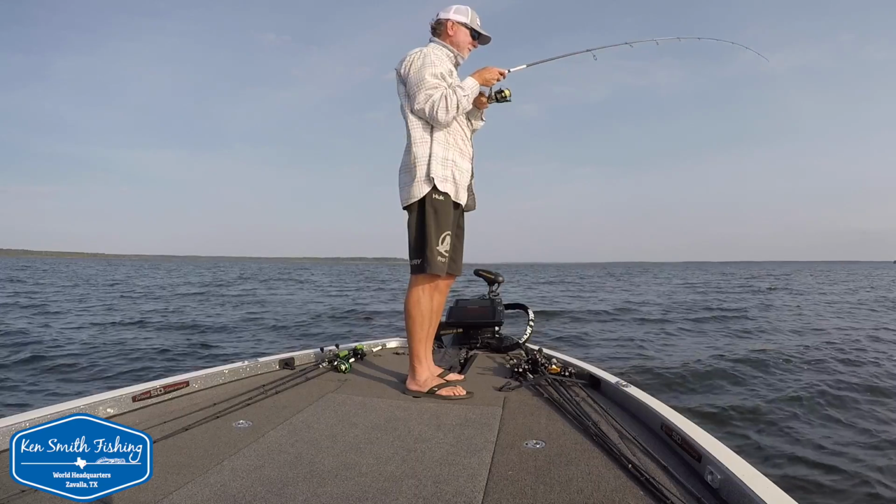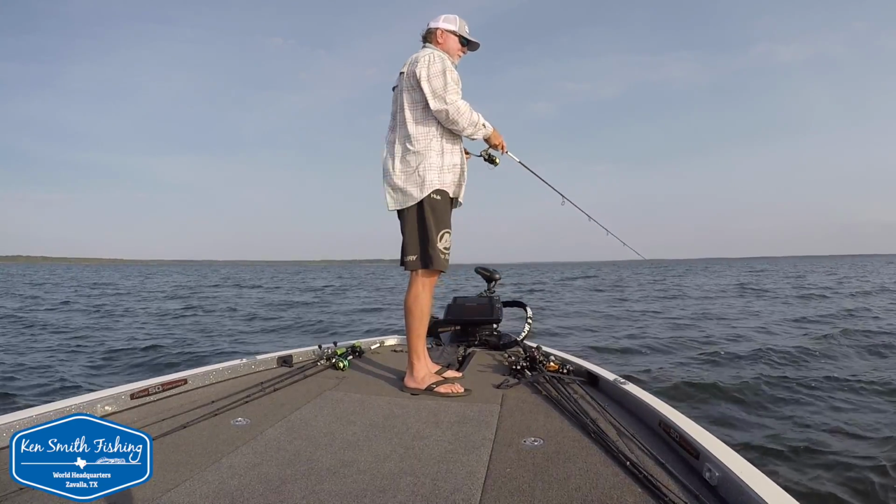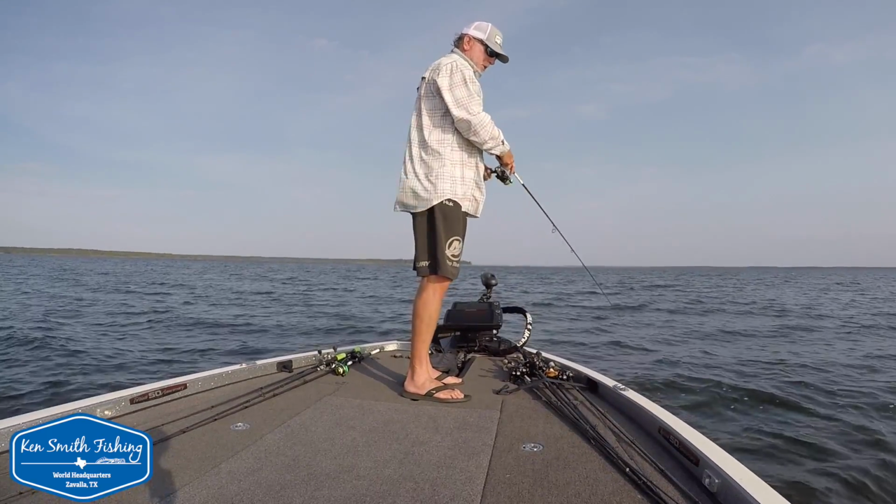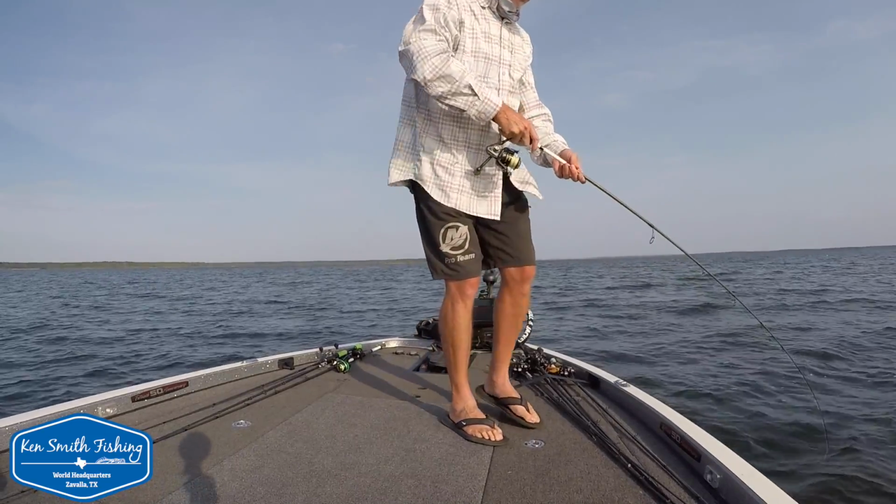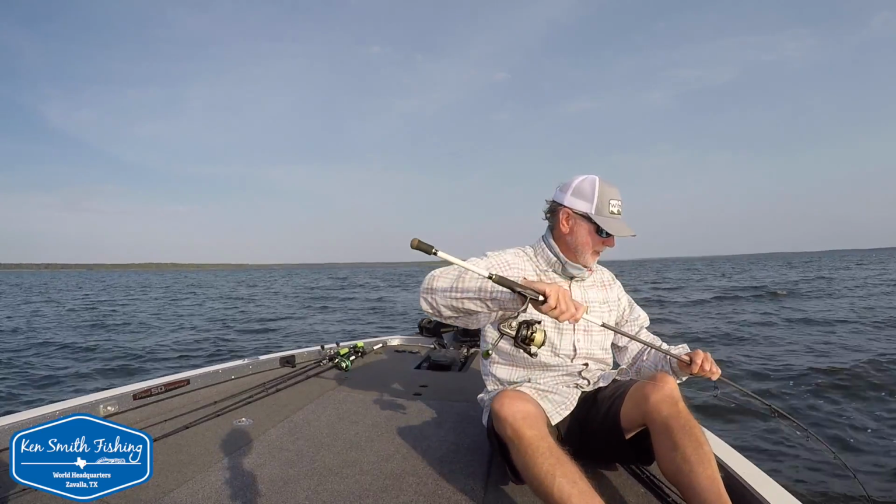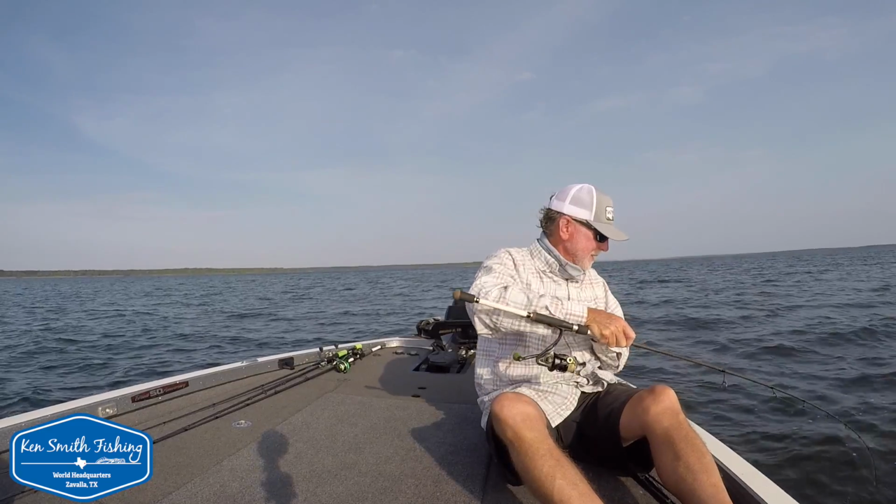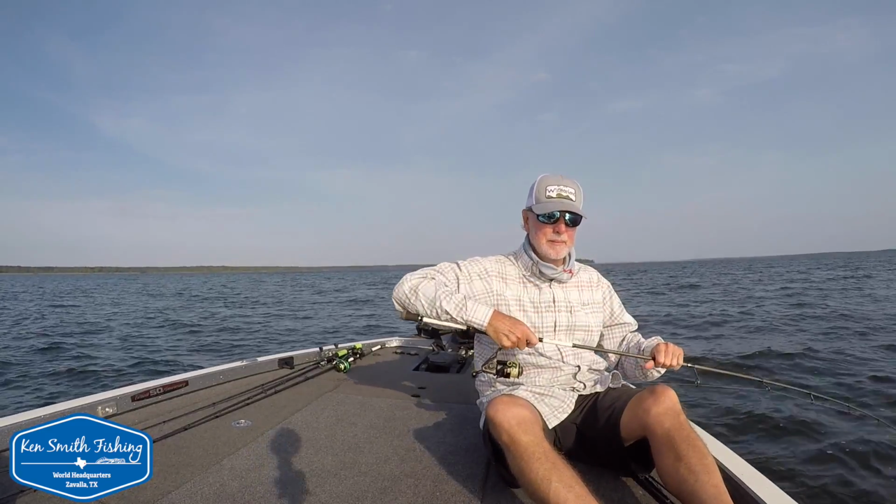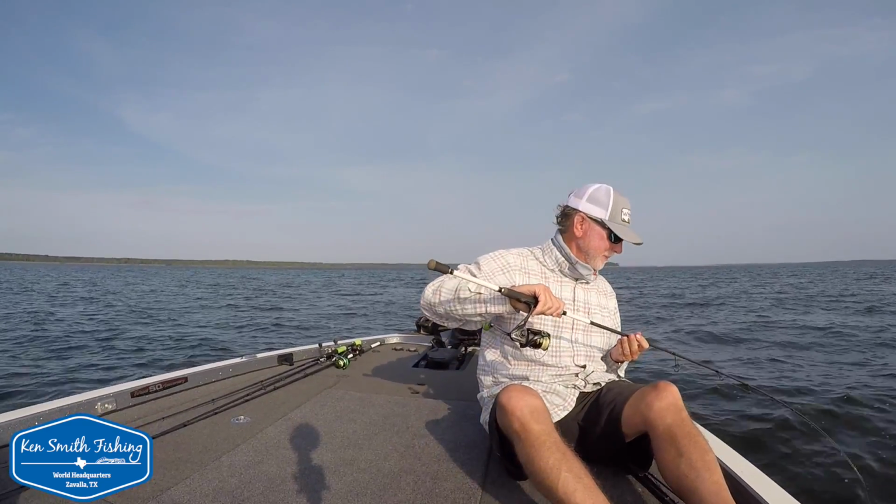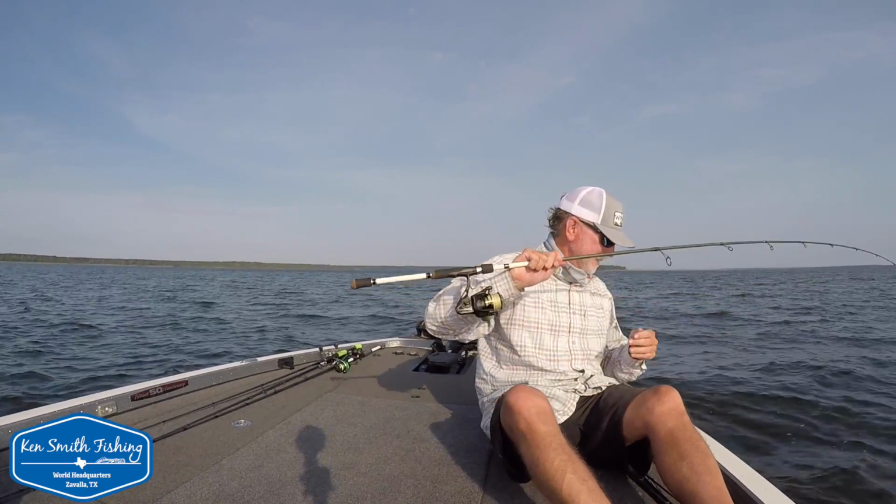Drop shot. Pretty nice little old chunk. I don't know how much you trust these little hooks. I don't trust them much. Goodness. He is not done. Fish is in 30 feet of water. Come here. I'm to my leader. He's not done.